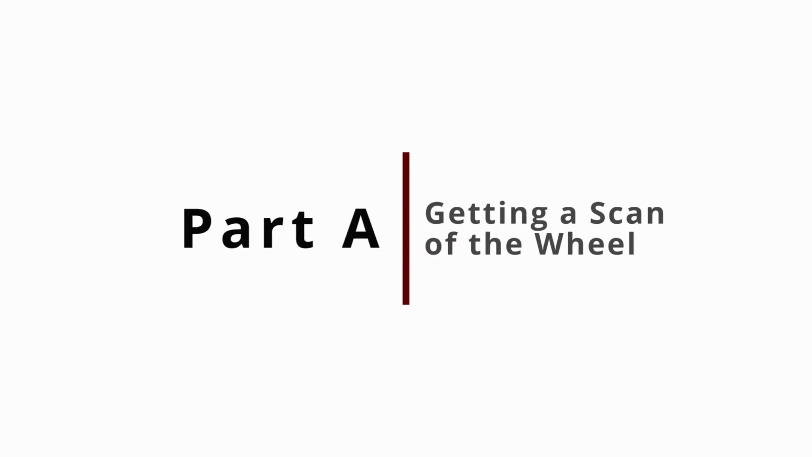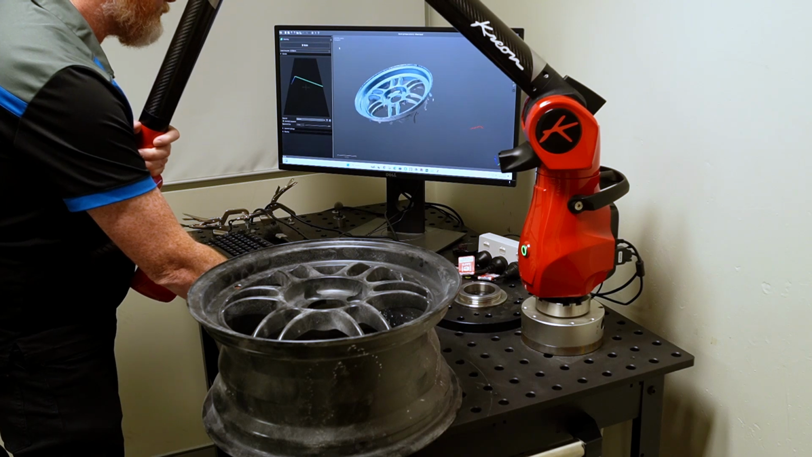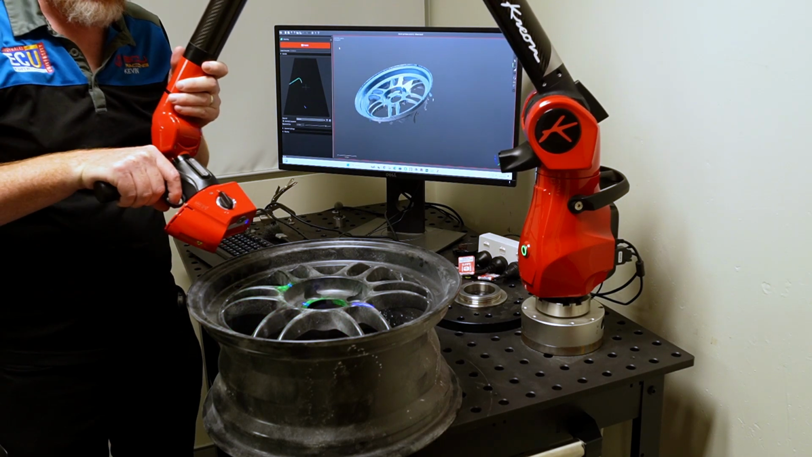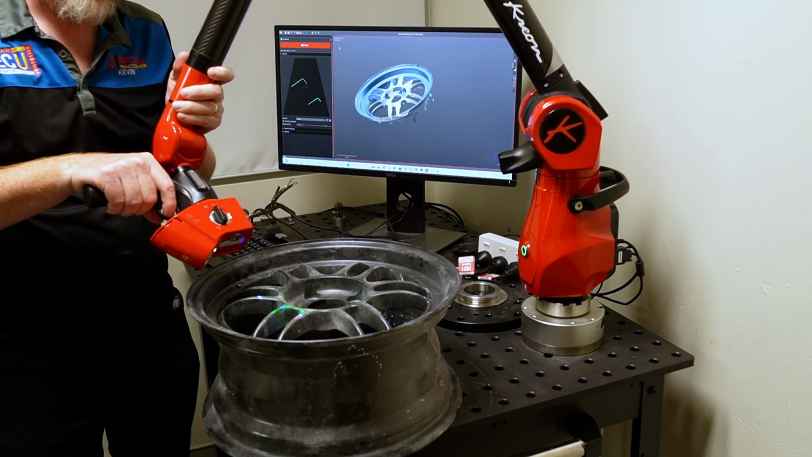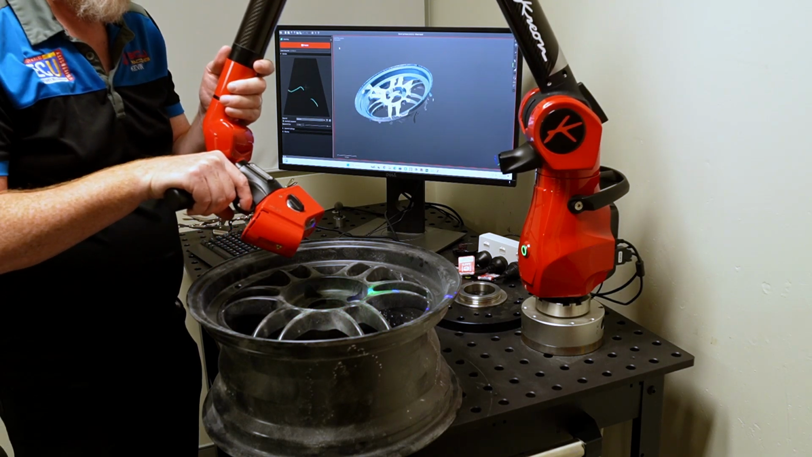Laser scanning is a pretty cool way to measure parts and assemblies. And in this video, I'm going to be using a Creon scanning arm with a blue light laser to scan the Enkei wheel. Well, I've done a bit of scanning in the past, but I'm not really an expert at it. I only do it occasionally. So this video is really going to show the methods that I would use to try and get to a model as quickly as possible.